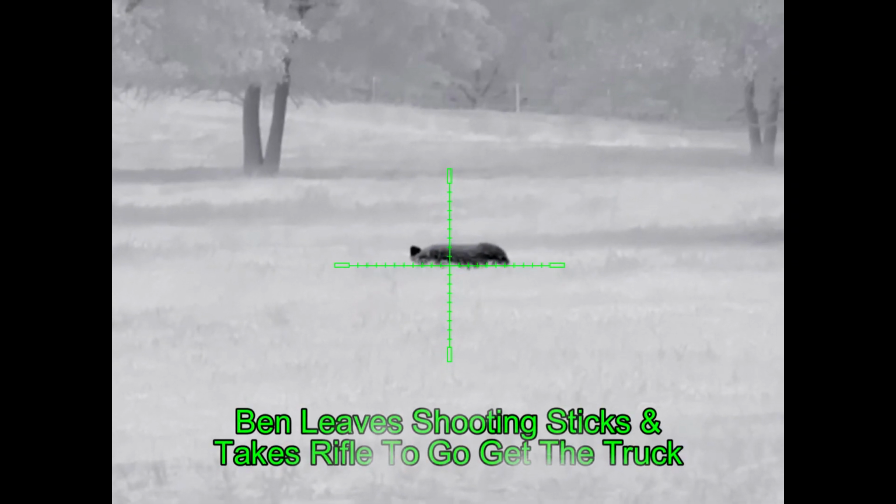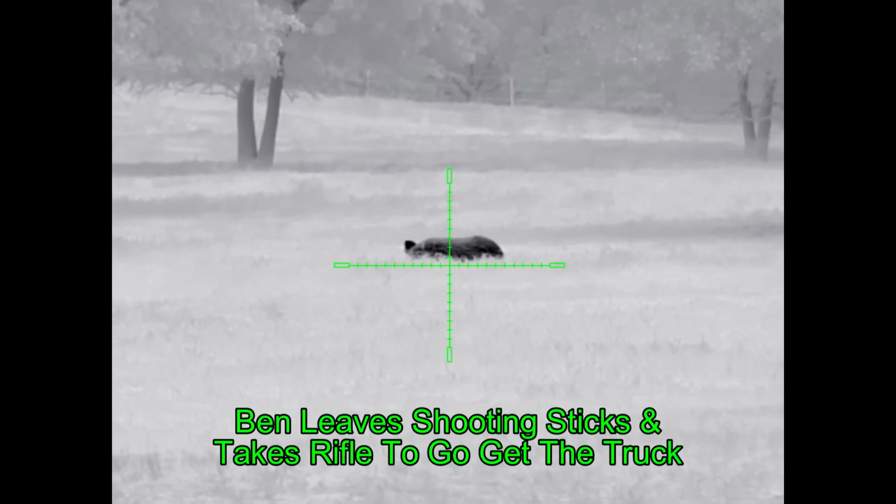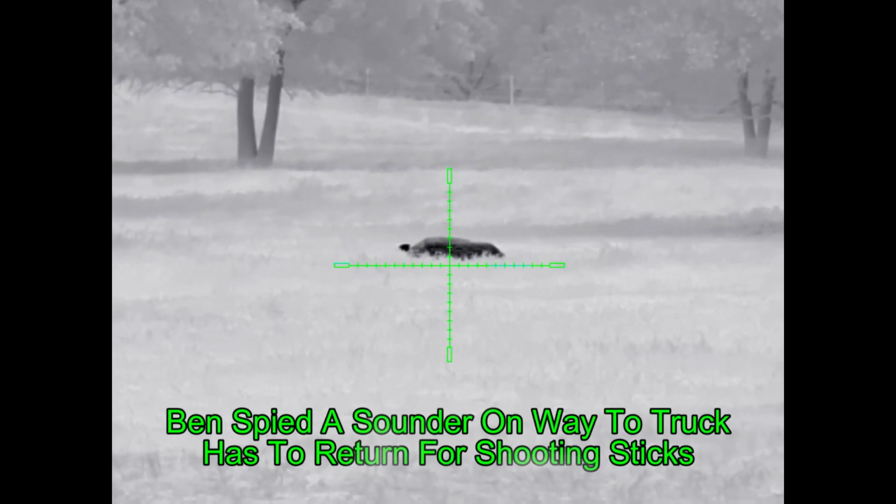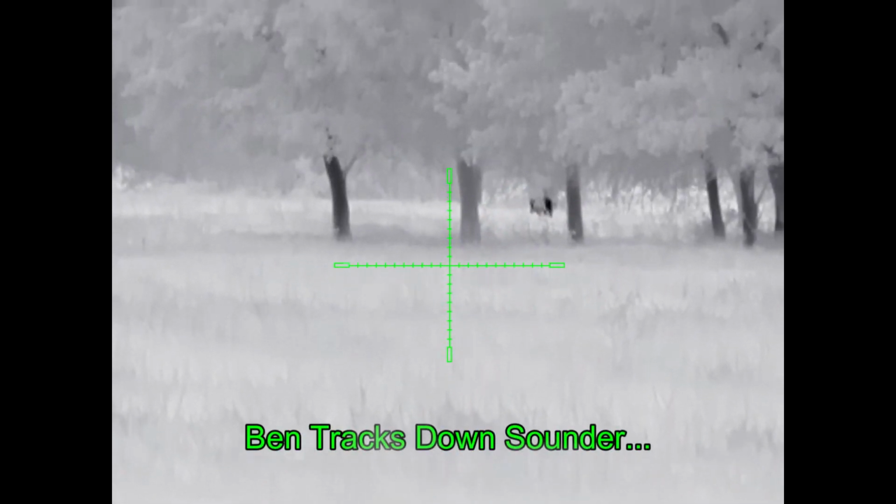Alright, so Ben had stalked quite a distance to get to this pig. He leaves his shooting sticks behind as a marker to help find the pig when he comes back, and he's gone to retrieve the truck. He's taken his rifle with him, and on the way there he sees hogs, has to go back, grab his shooting sticks, and returns to where he saw the hogs, finally chases them down again.